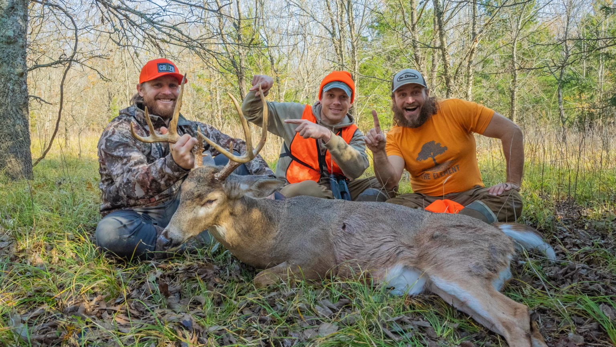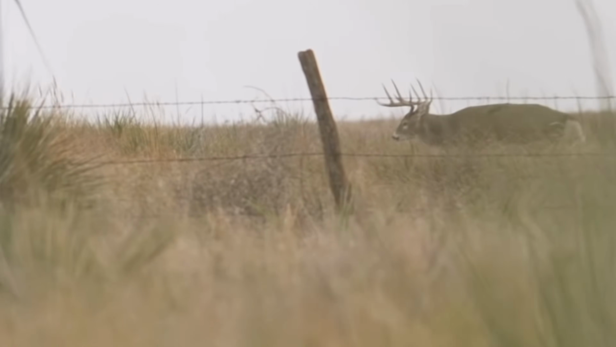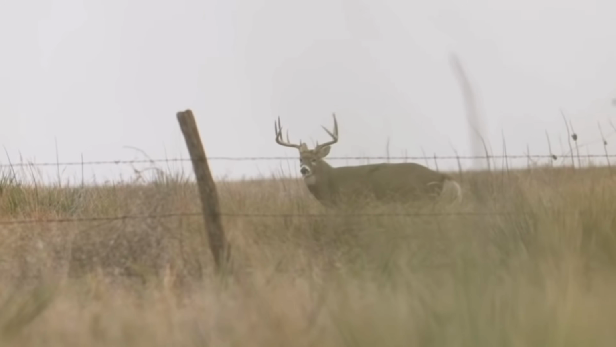In 2021, my friend Tyler and I hunted Kansas, and we had since joined forces with Eric, and we were roaming around the plains looking for big giant deer, and sure enough, we found one out on just the open flat. He was just the absolute monarch of the plains, and we actually saw this deer before we hung the camera.